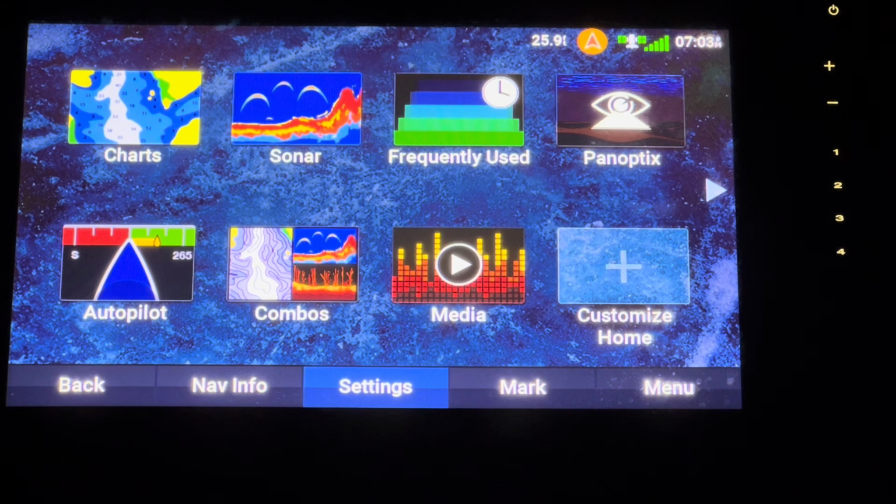This video is going to be similar in a lot of ways. It's going to be different in a lot of ways. A lot of new features on this fish finder. A lot of new things to talk about. So we're going to get started here.